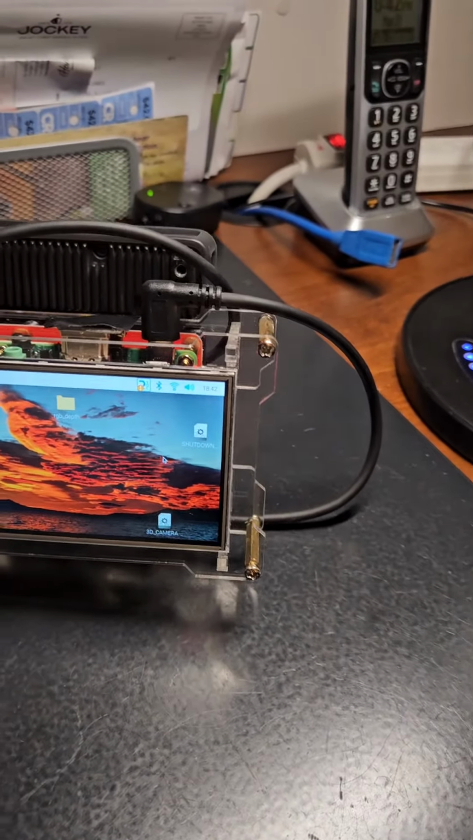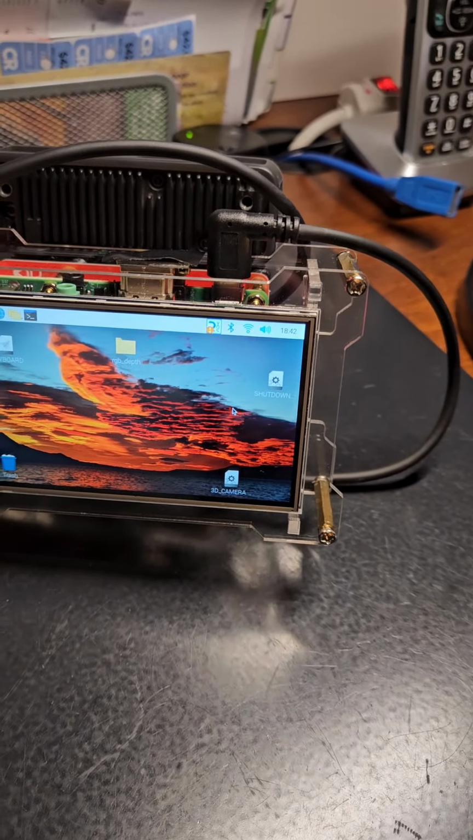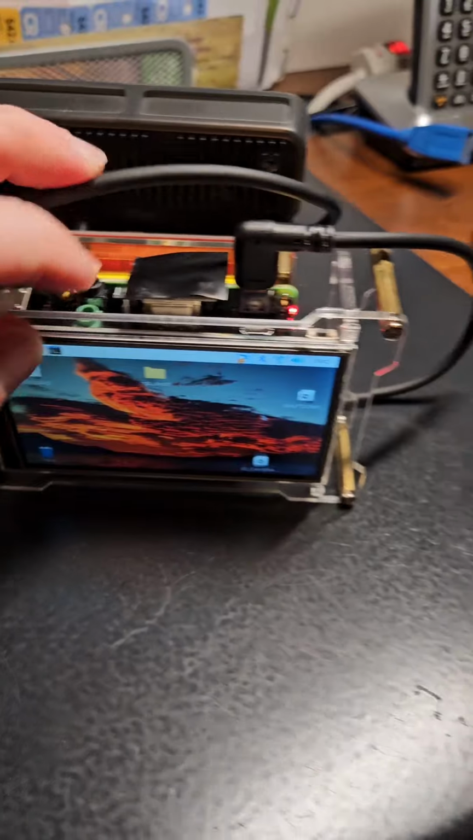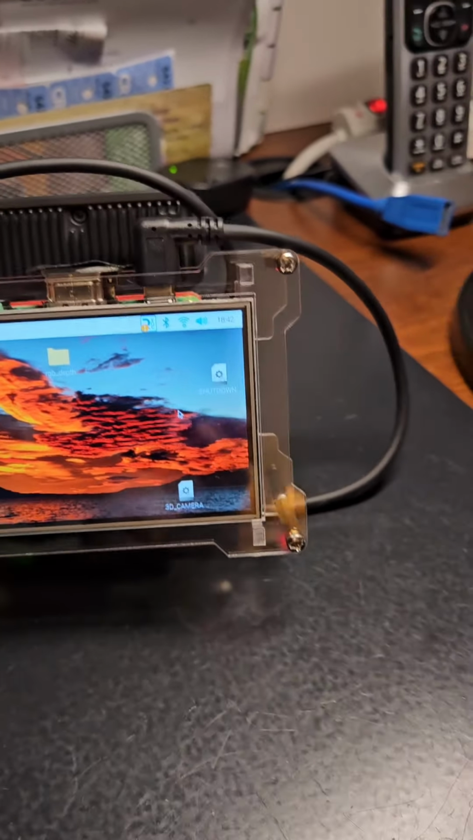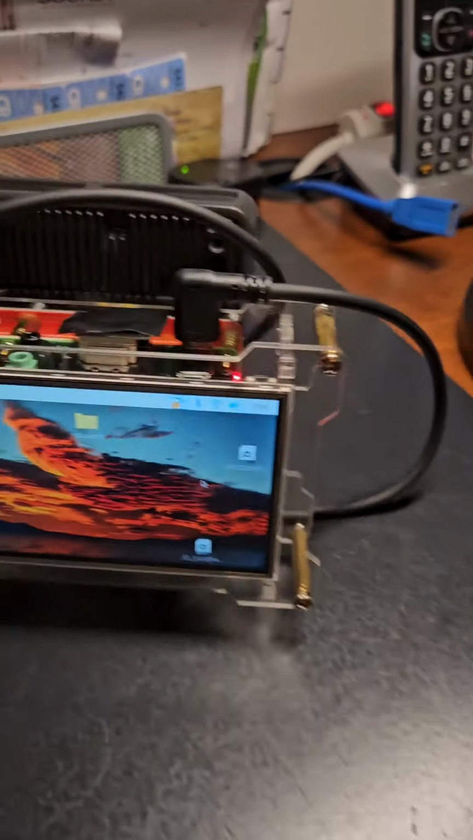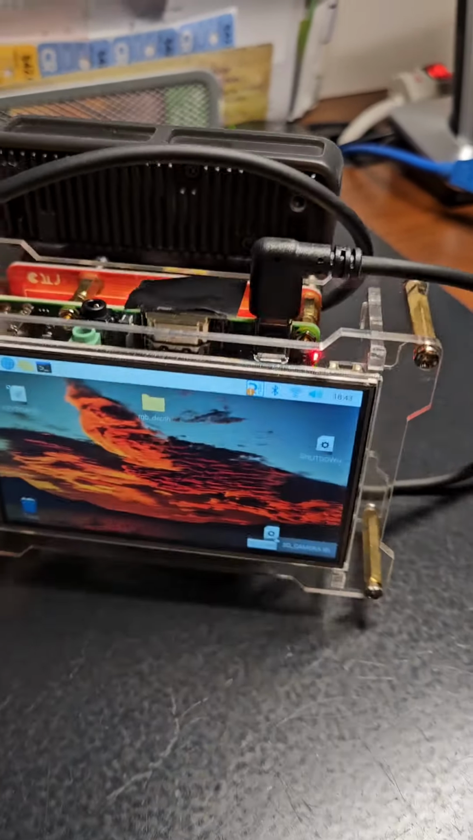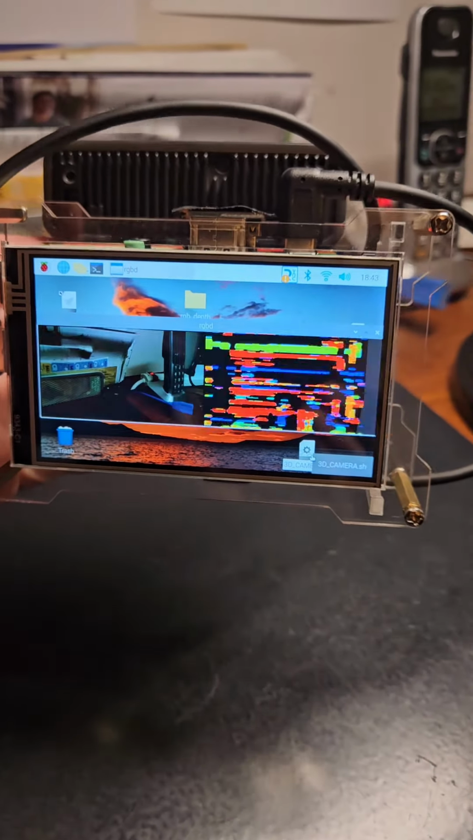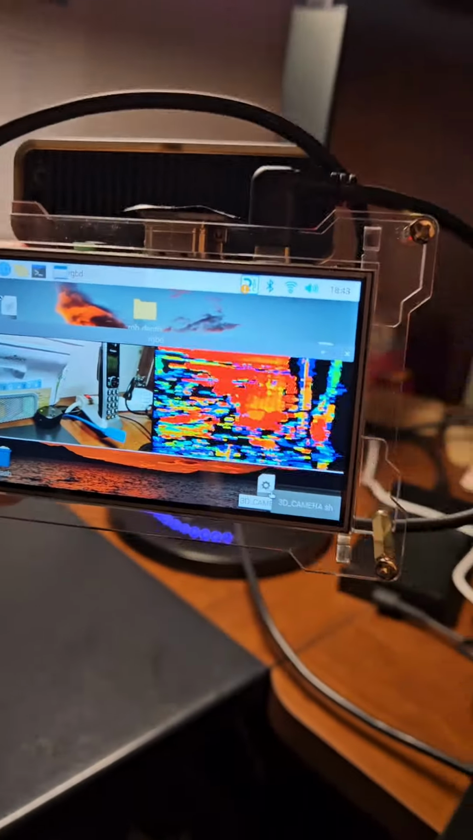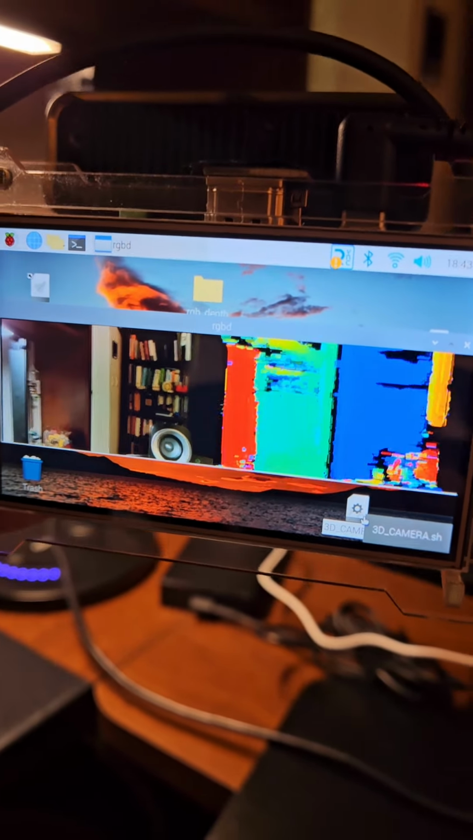So all you have to do is take pictures using a Python application, and right now the interface is a little clunky, but it works. You just click an icon here and it brings up the 3D view, which is a combination of RGB and depth.